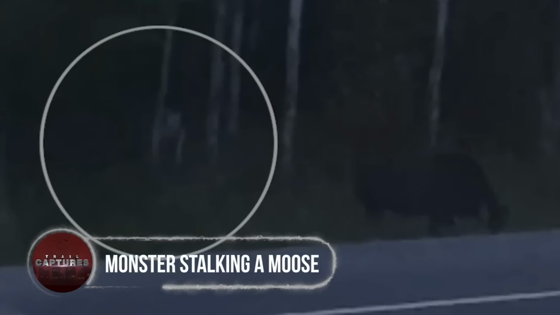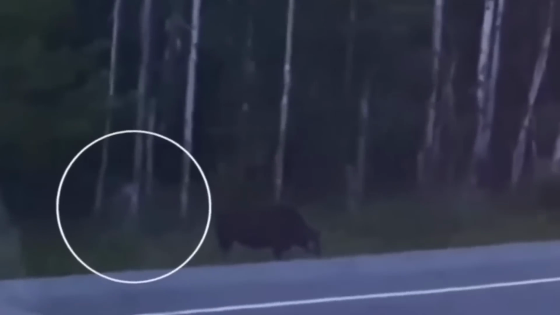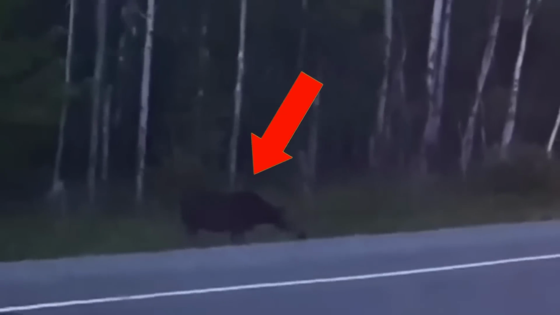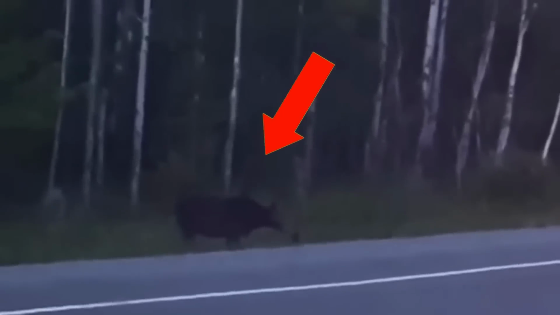Monster stalking a moose. This video, posted in August 2018, sent cold chills among internet users, as it displays a strange creature peeking from behind one of the trees in the middle of a haunted forest. The resource person of this clip claimed to witness this monstrous creature many times before that, and called it a rake because it has a human-like appearance and usually attacks people walking alone in the woods. But this time, it looks like the spooky, pale creature has targeted the huge moose, as it was filmed stalking the animal that was busy grazing in that haunted forest.